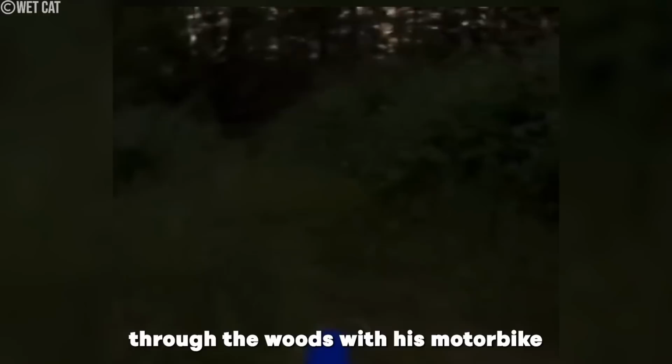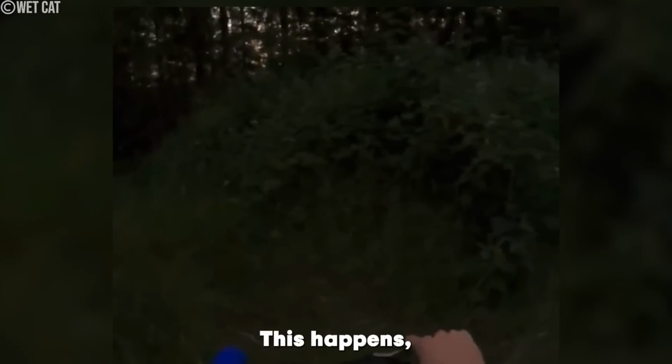The beginning of the video shows a motorcyclist maneuvering through the woods with his motorbike. Upon encountering a split, this happens.